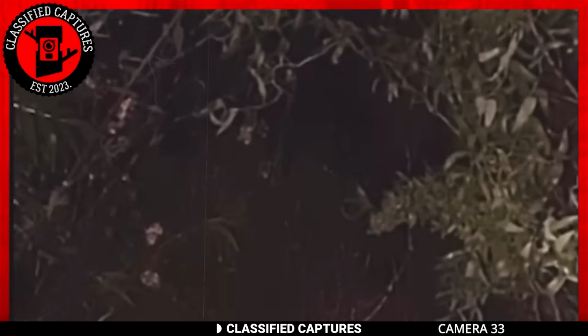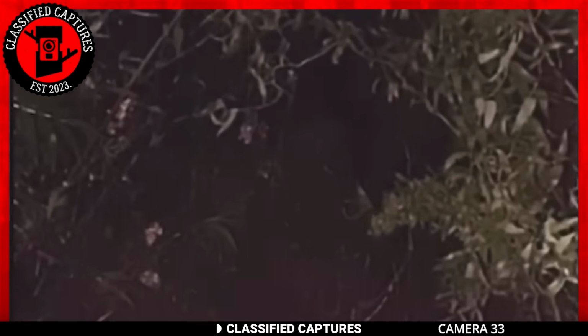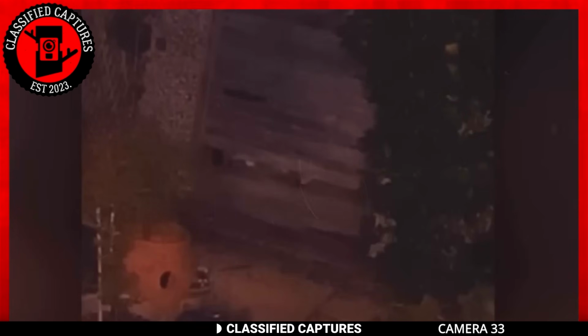The creature didn't come out of the darkness, but just appeared in view and left, almost as if it knew it was being filmed and looking for an opportune moment to show itself or attack. After this encounter, however, it didn't pop up on the trail cam for days until it returned with a vengeance. This time, it destroyed the fence of the homeowners as though it was trying to come in but didn't yet have the power to do so.